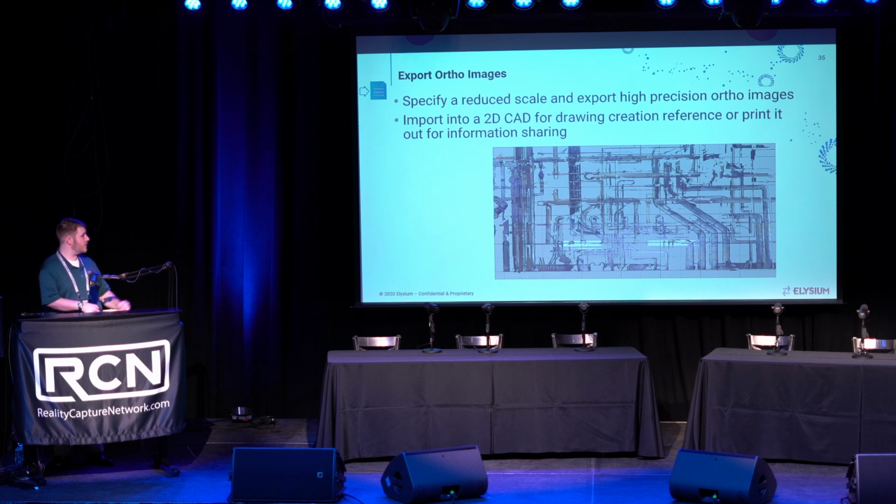So being able to do that, come in here, put a grid on that image and be able to take measurements off of it is still a powerful tool.